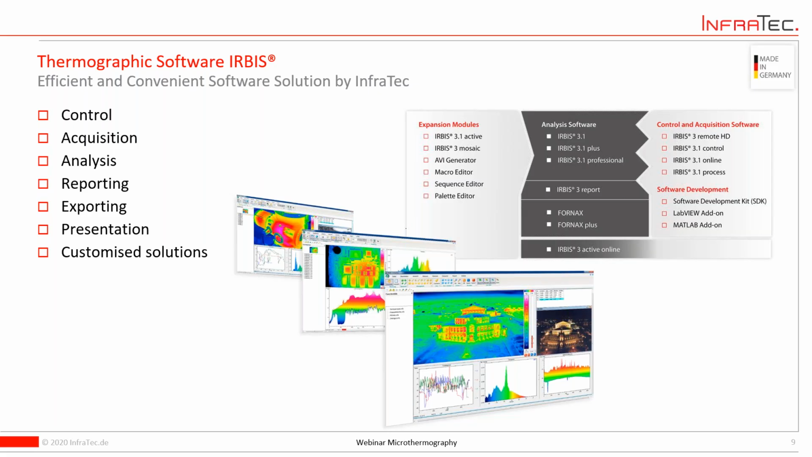So to add to these cameras, of course, you need to have good software for analyzing. In general, with radiometric cameras, measurement devices, you need to analyze these measurement values. So you have 300,000, 1 million measurement points. So this is necessary to analyze them, to do something with it.